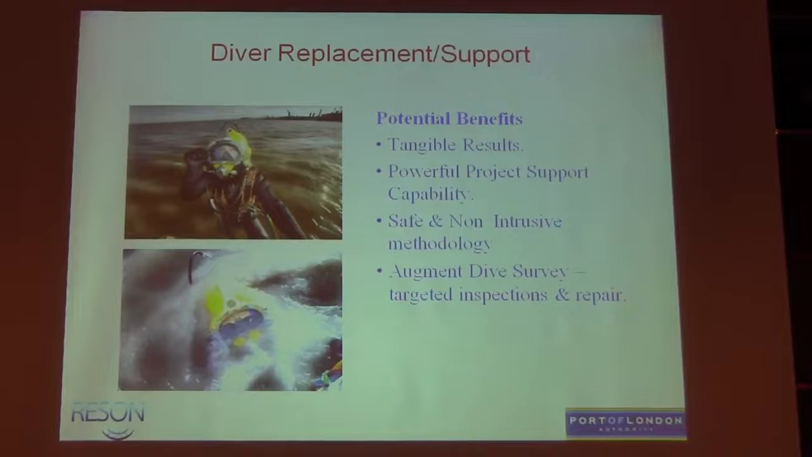So really then we started to look at using this technology we had on all our survey boats, so we had 2 systems at that stage, for doing stuff outside the common day-to-day safety and navigation surveys. It really is tangible results, good project support, and critically now in the area of health and safety, if you don't have to put a diver in the water, you don't, and you use your dive time to go and inspect what you've found, if you can, by remote sensing or remote inspection.